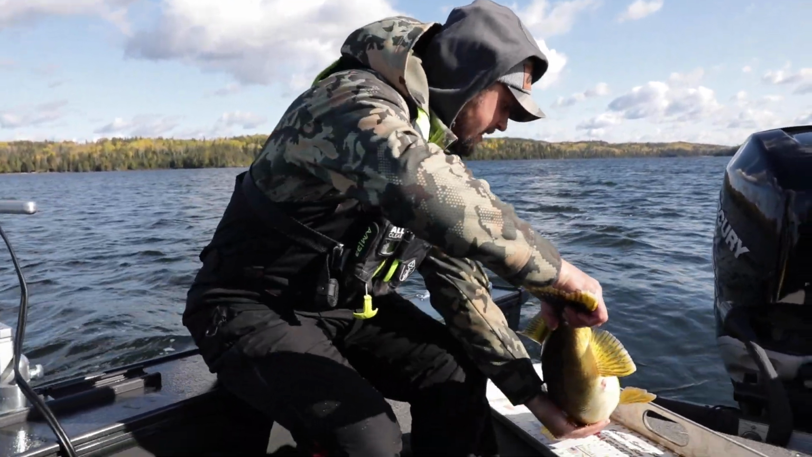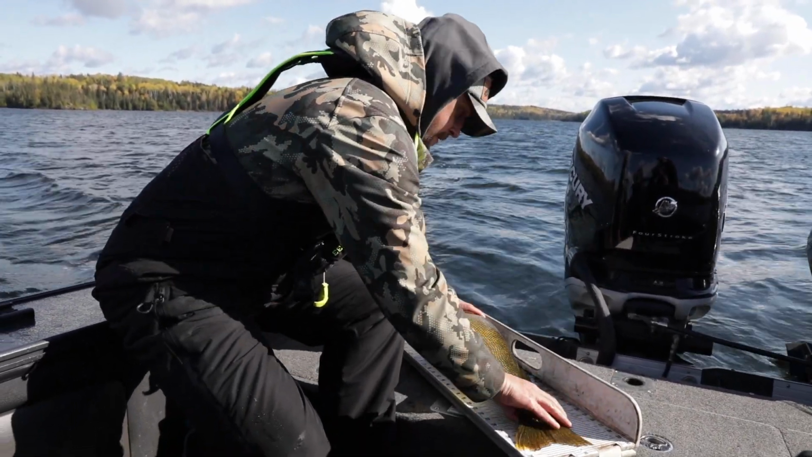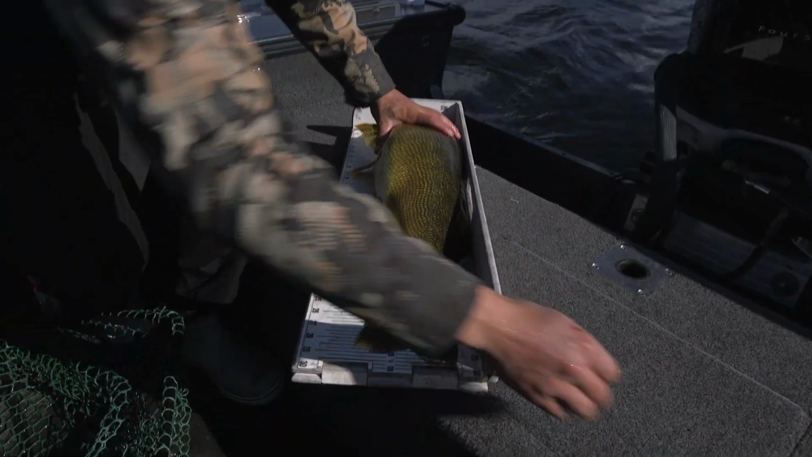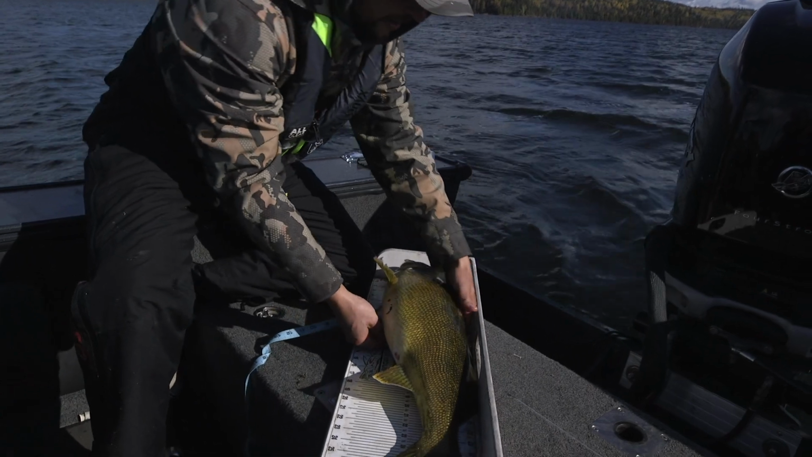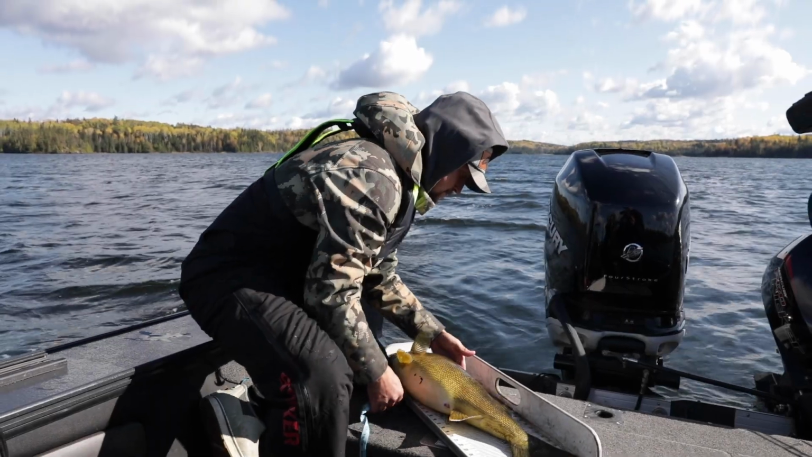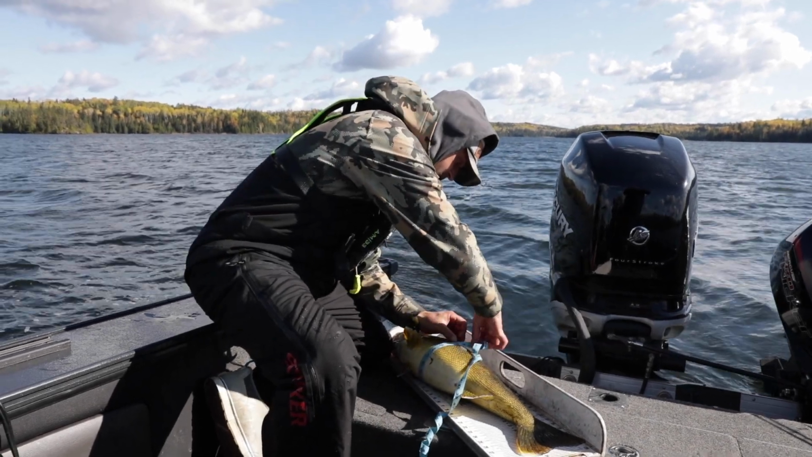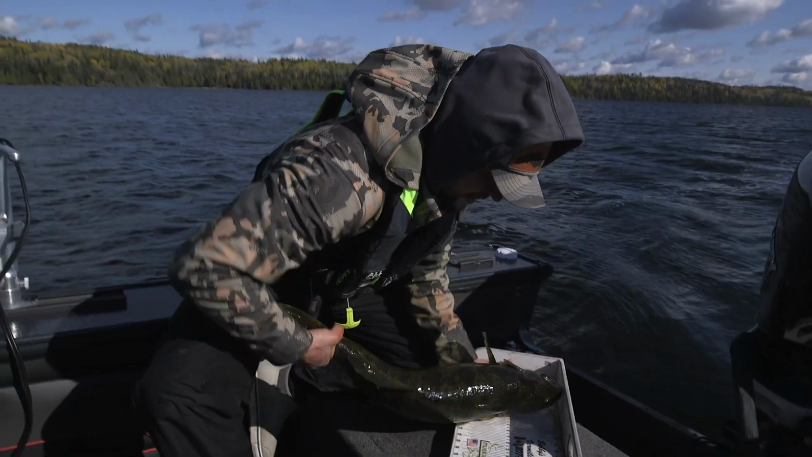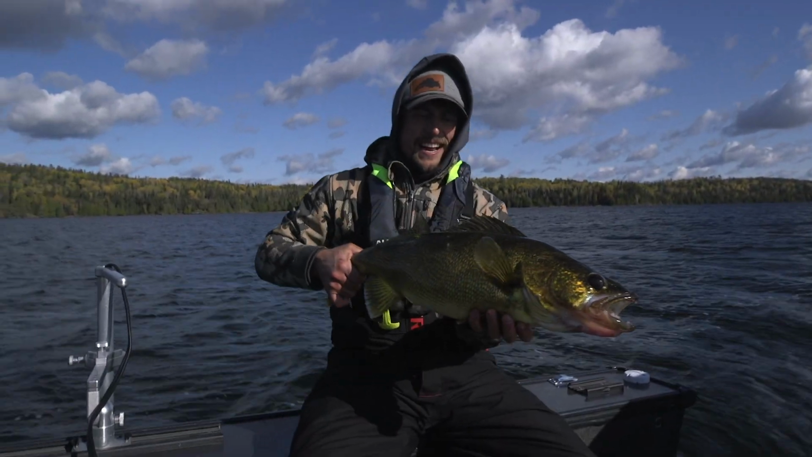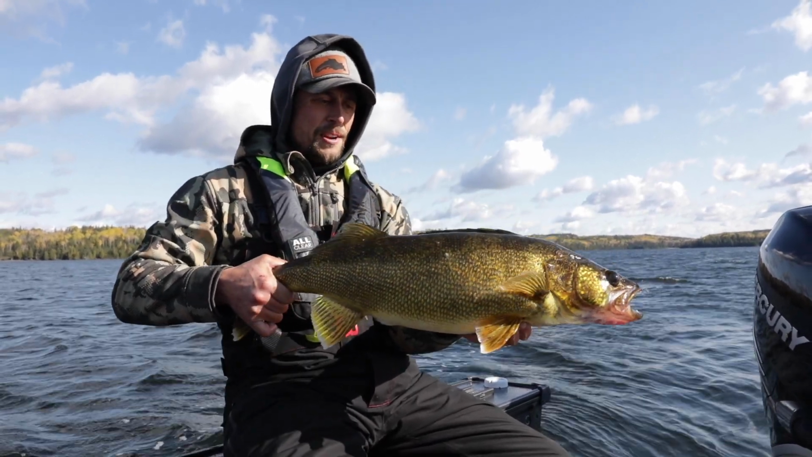All right, let's get a quick length. Length is gonna go 30. Girth is gonna go all of 19. Girth goes 19 and a half. Another 30 by 19 and a half, that's a 12 pound fish all day. You cannot convince me otherwise.